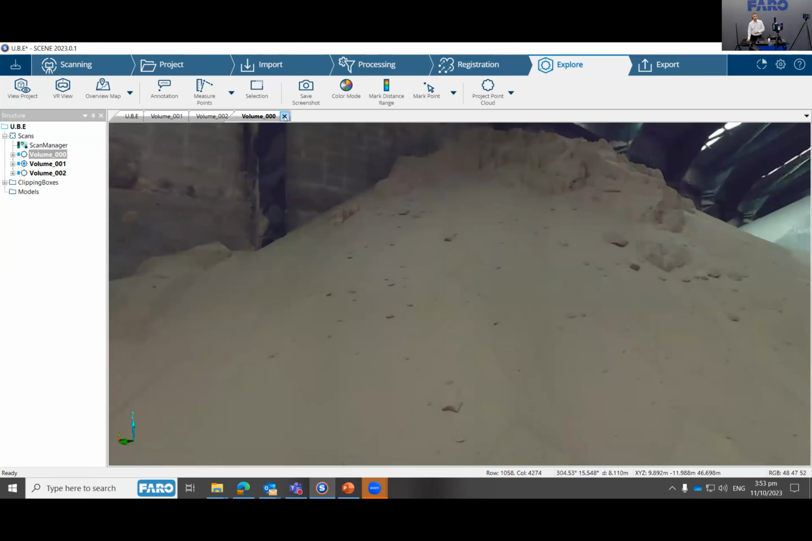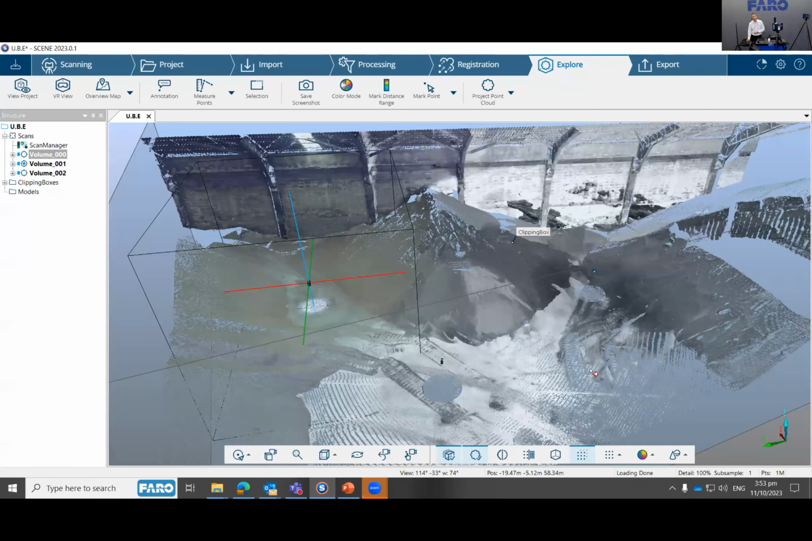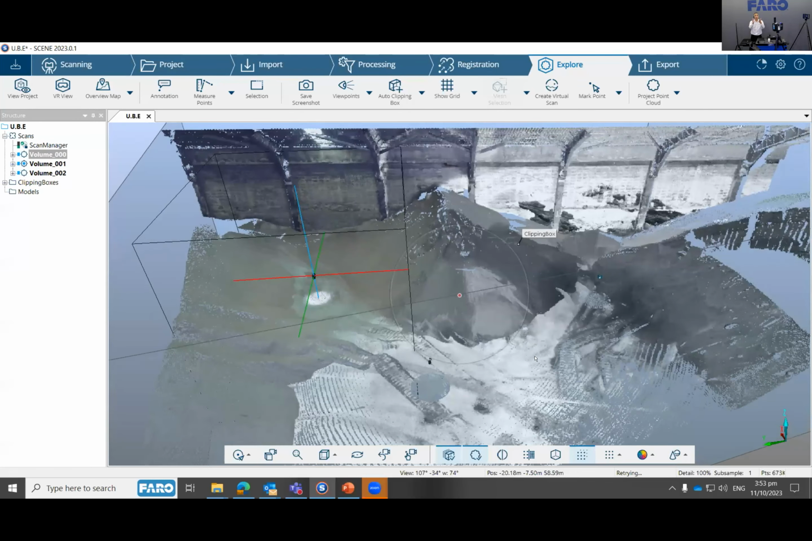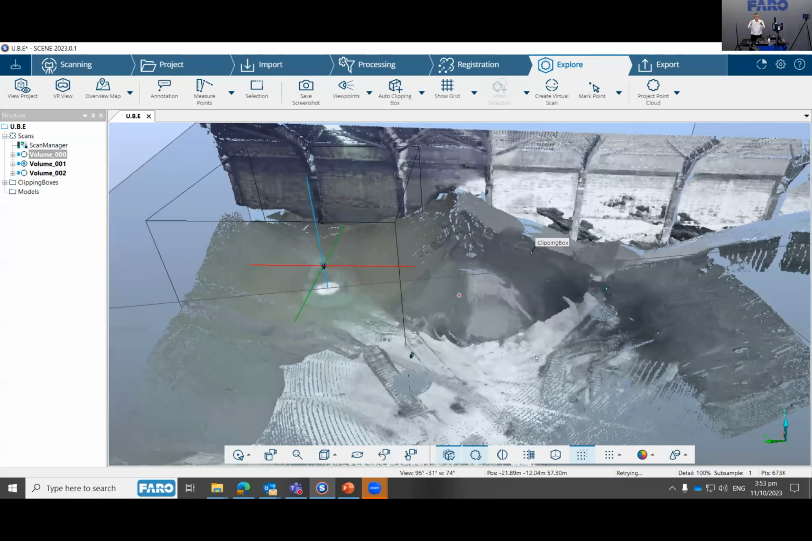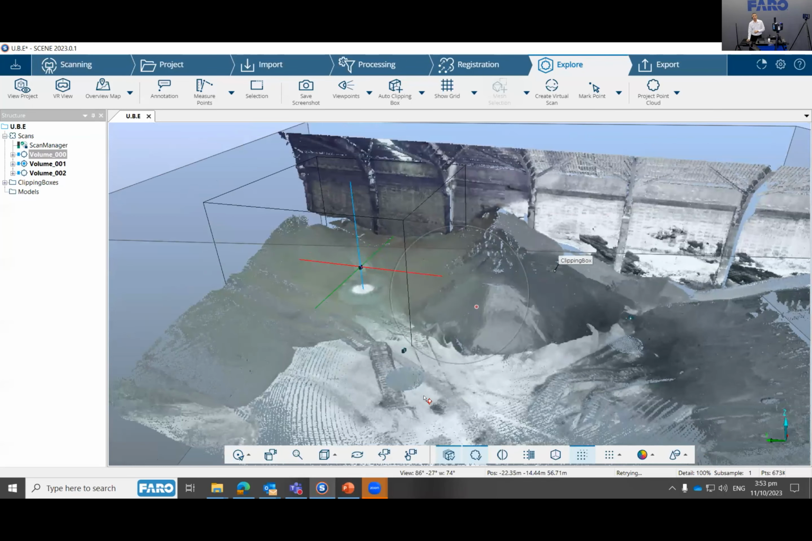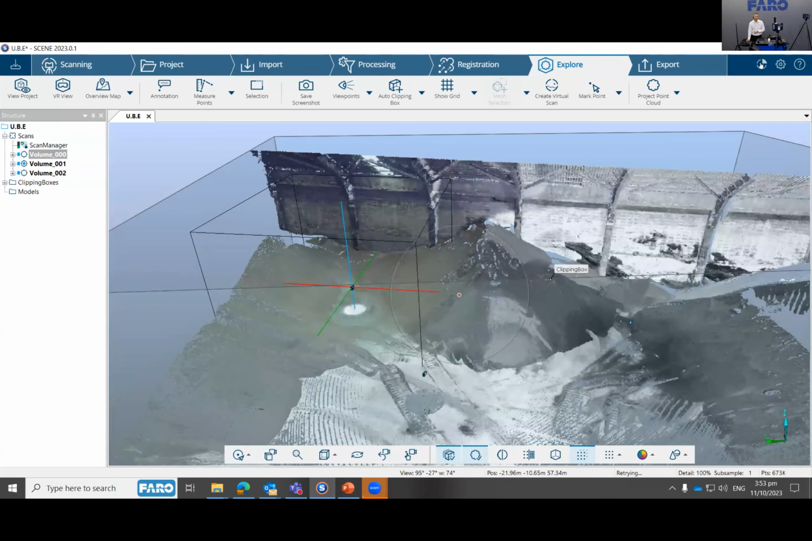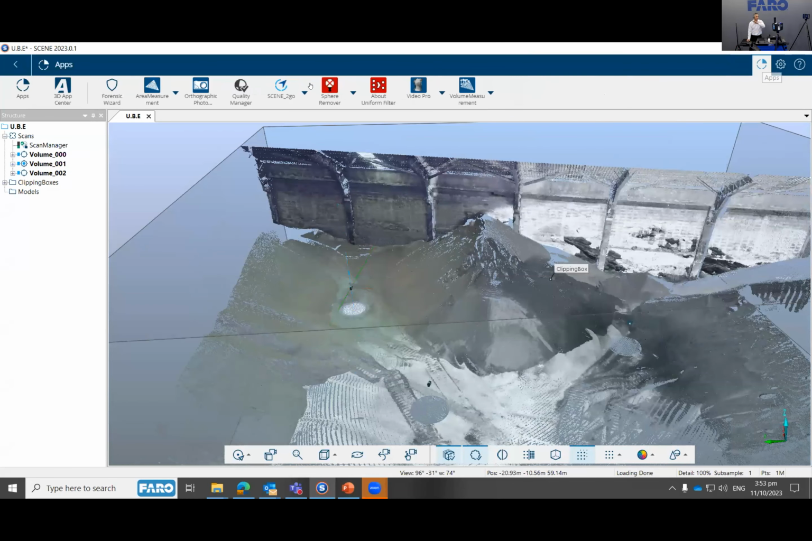So if we want to calculate the volume of this, for example, the good thing about scanning technology is that you have all these points of the area of the project. So applications like stockpile volume calculation can be very easily done. In our SCENE software, we have an apps area here. All of these are free as well when you get our SCENE software. All of this can be used.